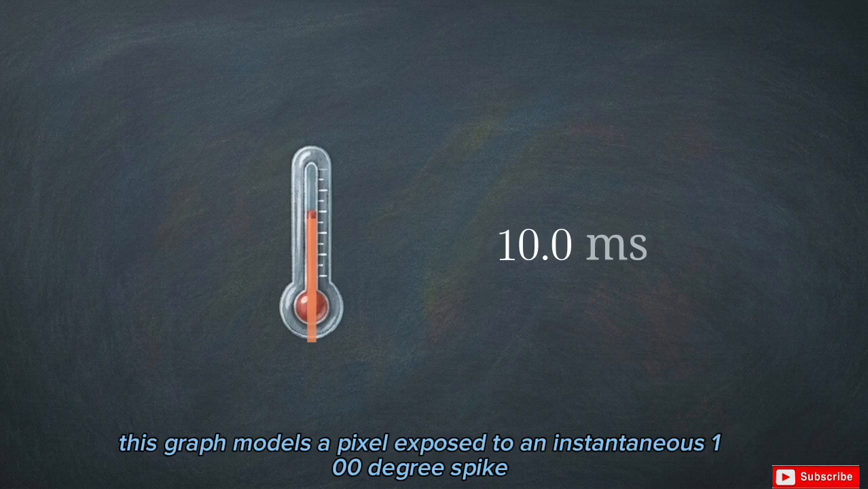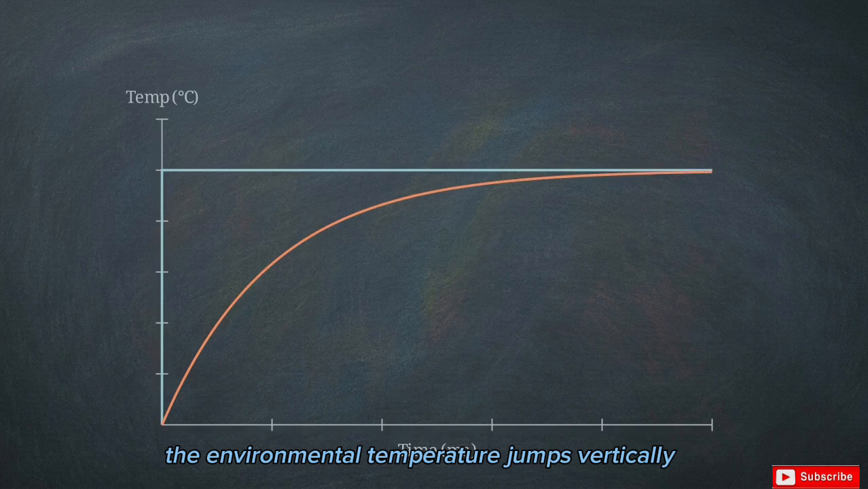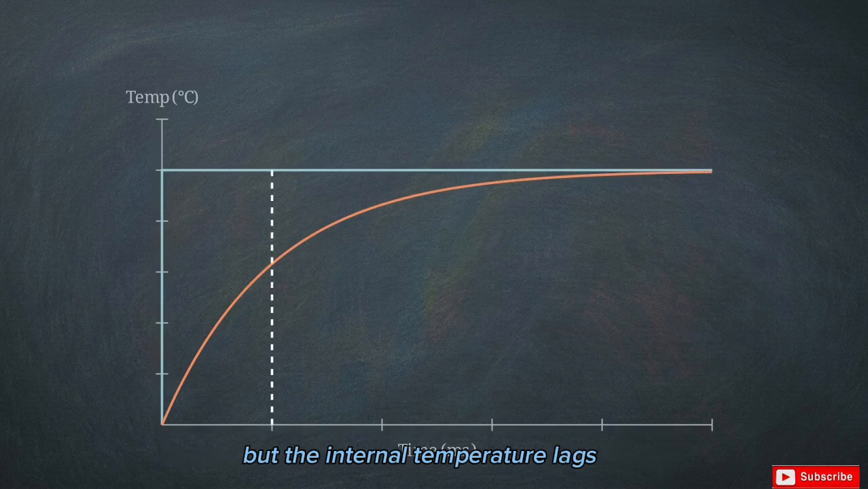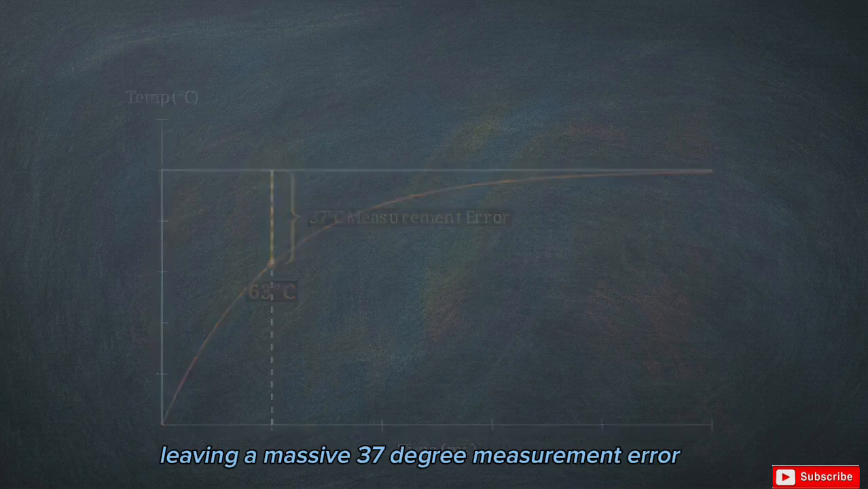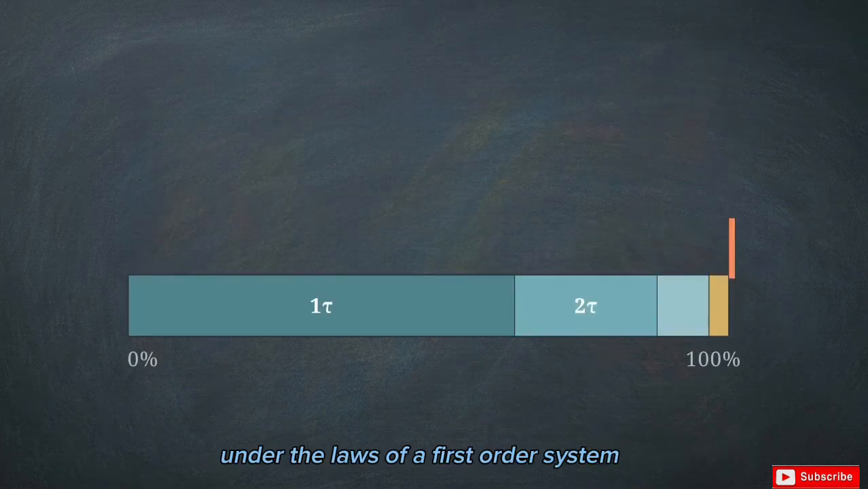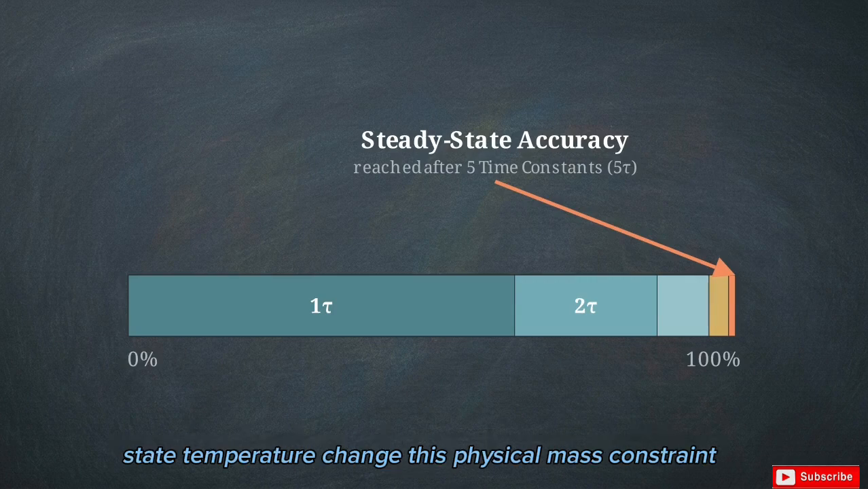target. This graph models a pixel exposed to an instantaneous 100-degree spike. The environmental temperature jumps vertically, but the internal temperature lags. If we stop at 10 milliseconds, a 100 frame per second exposure, the pixel only reaches 63 degrees, leaving a massive 37-degree measurement error. Under the laws of a first-order system, a pixel requires 5 full time constants to reach 99% of a steady-state temperature change.